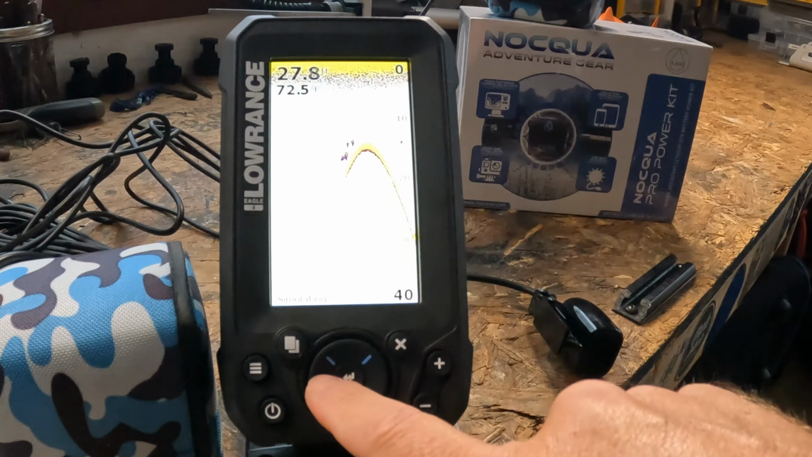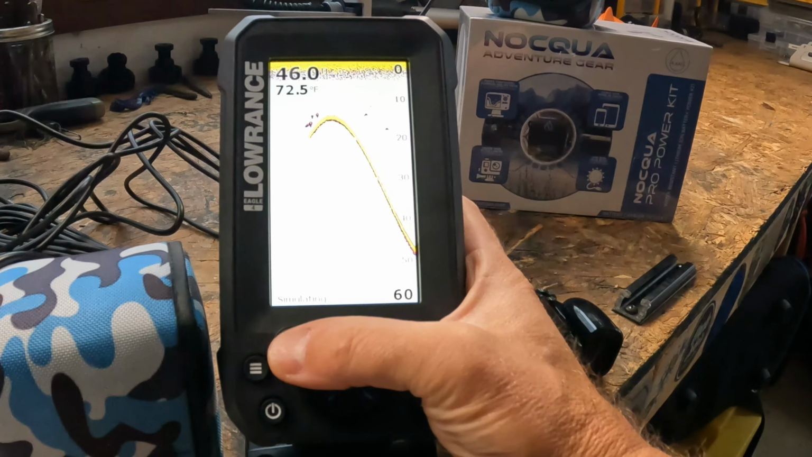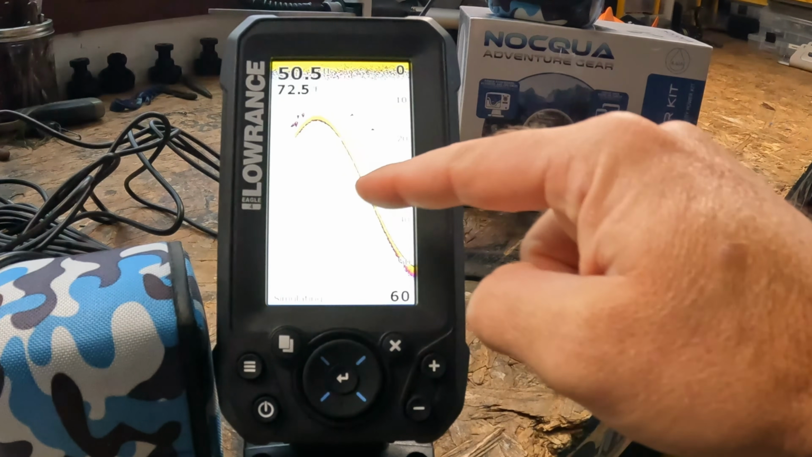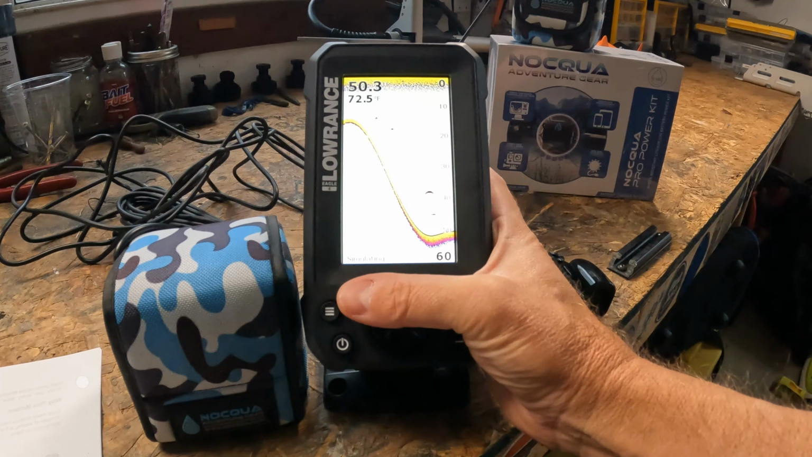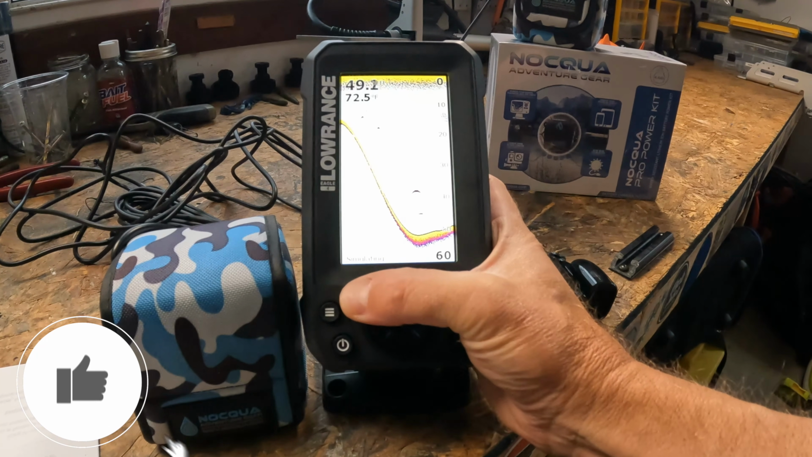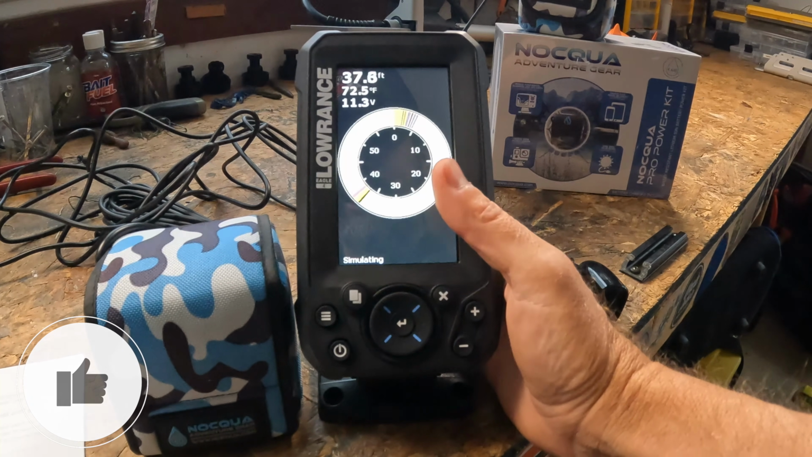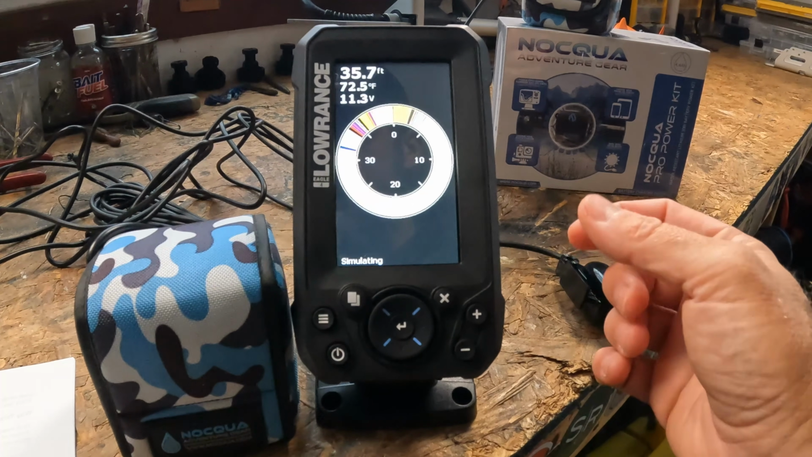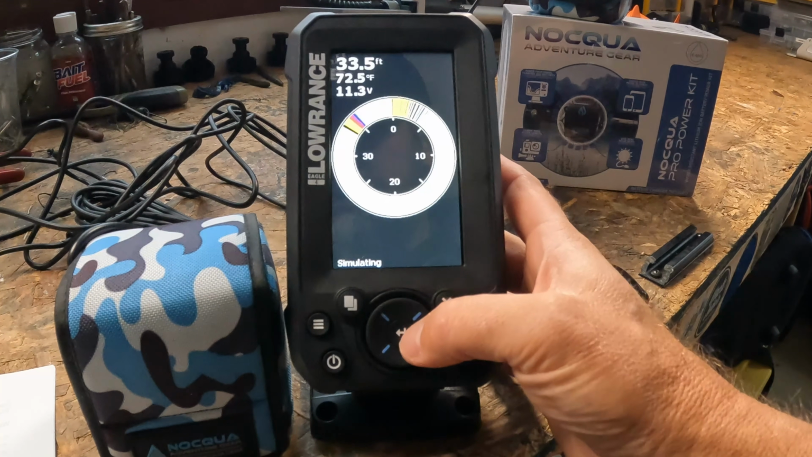You're good to go. This right here is going to be your pages key, and it switches between your 2D sonar, which is your main fishing view right here. So anytime you're on a different screen and want to go back to this screen, hit your pages button. If you want to switch over to flasher mode, you just hit it once and it takes you over to flasher mode. Great for vertical jigging, ice fishing style returns. We'll get to that in just a little bit. Quick, simple, no confusion.